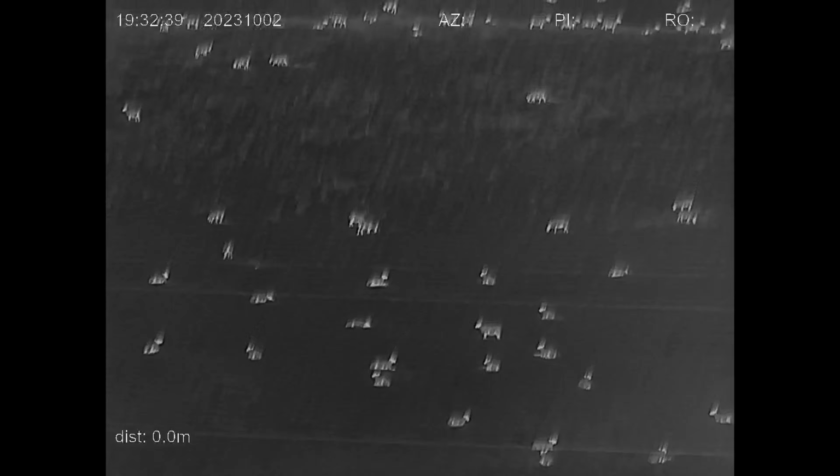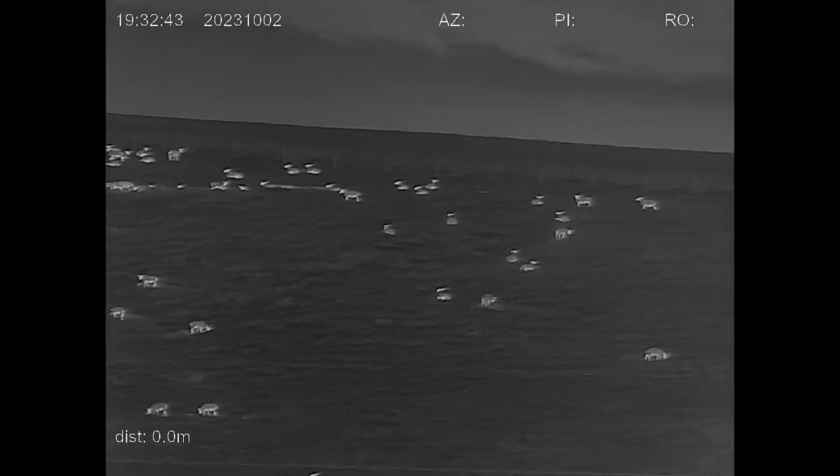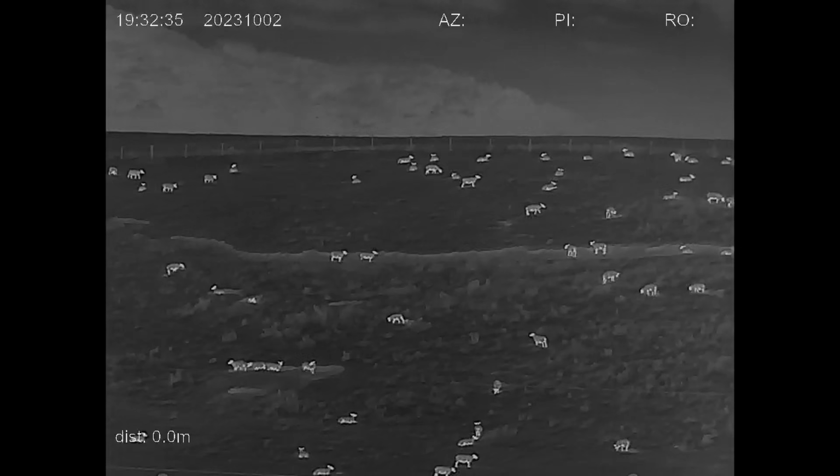So I'm scanning around with the thermal over the flock of sheep up there. It's easy to scan the open hillside because any little heat source just stands out really well, but in amongst the sheep sometimes it can be difficult to spot a fox when it's out there. So when I'm scanning around, basically what I'm looking for is anything that's off to the side, sort of away from the sheep a little bit,